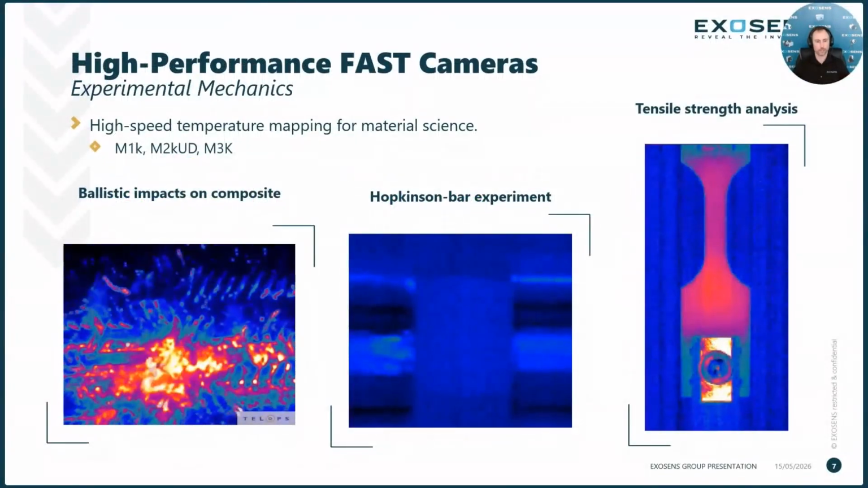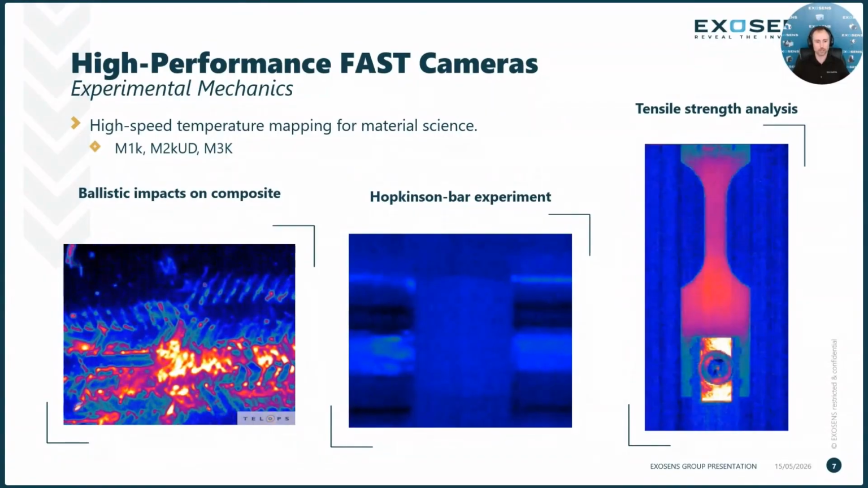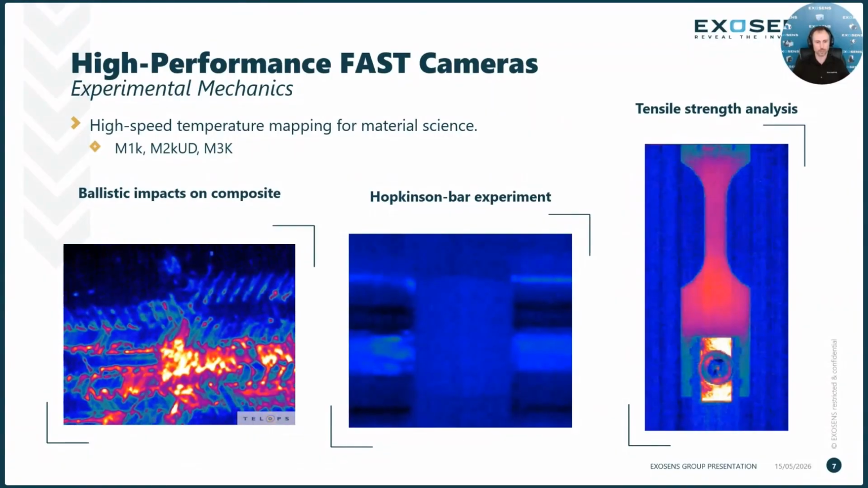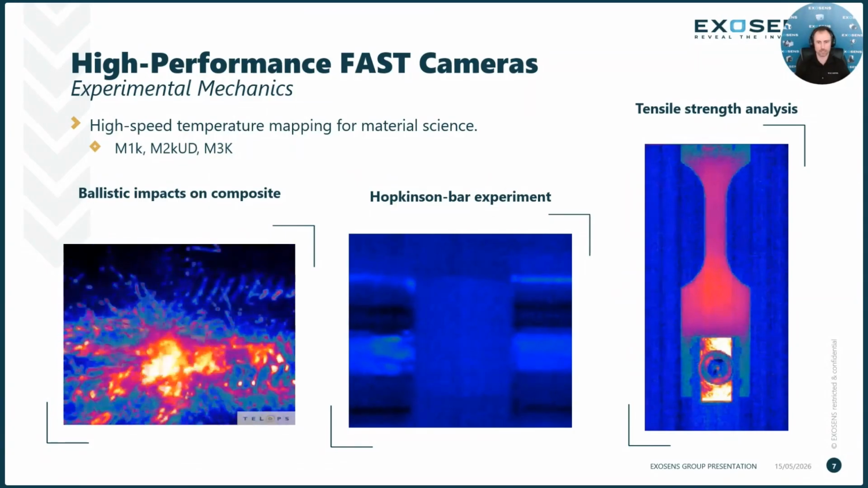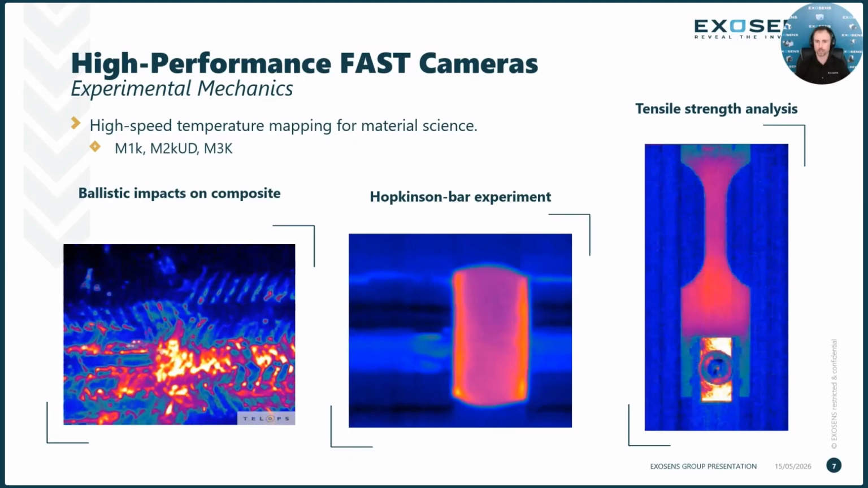Within experimental mechanics, our high performance fast cameras are usually a more popular choice. That's because you're dealing with very rapid, dynamic, high energy events, such as ballistic impacts on composite, Hopkinson bar or split Hopkinson bar experiments, or high strain tensile tests.